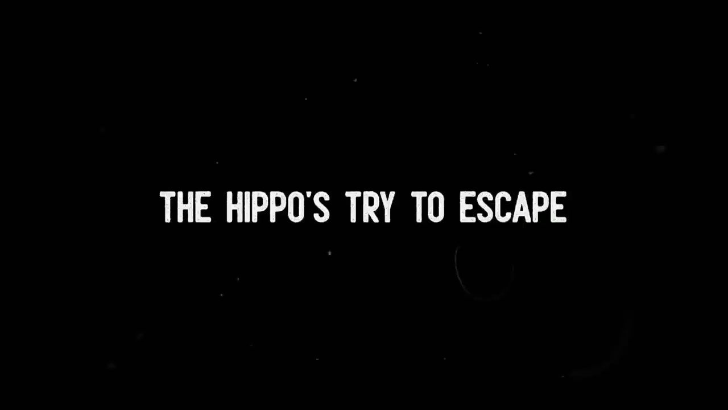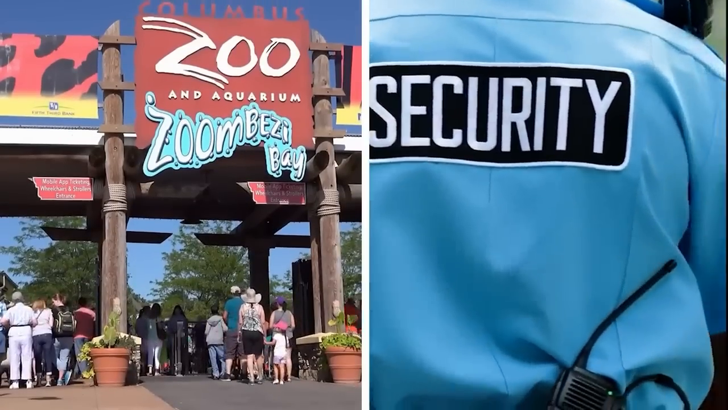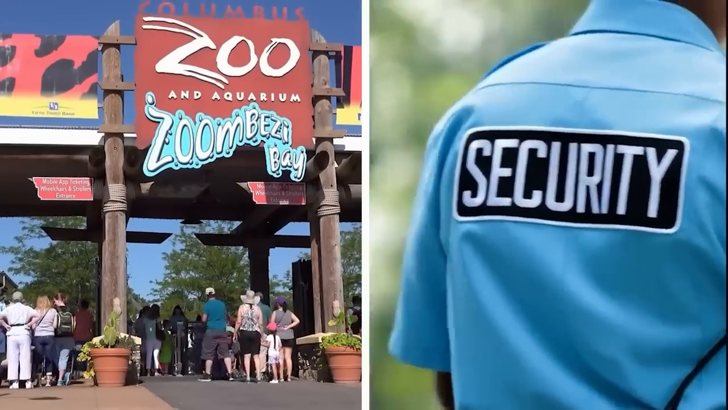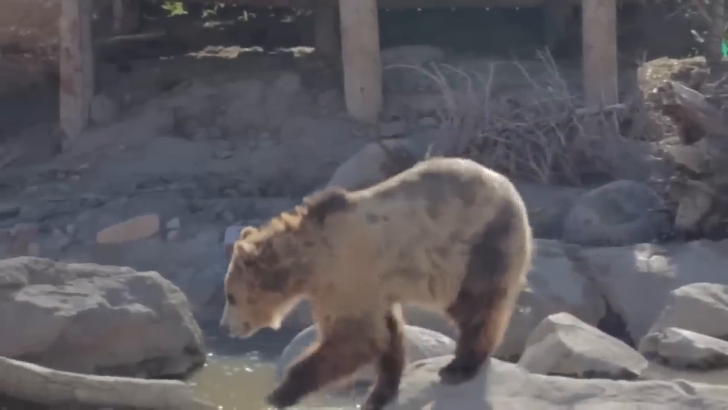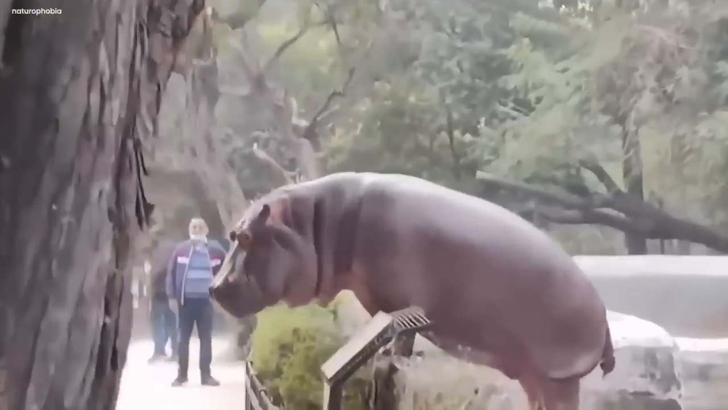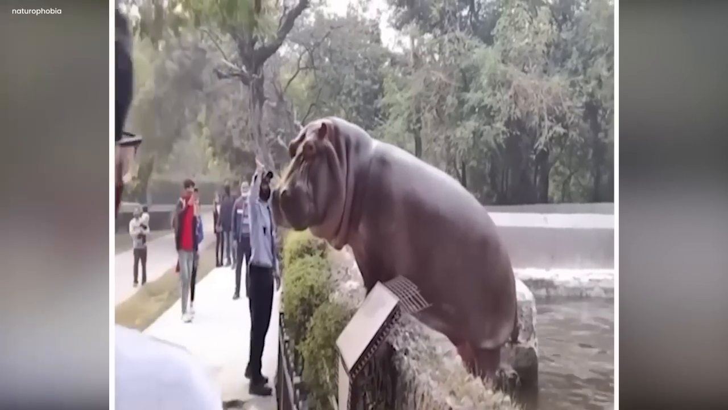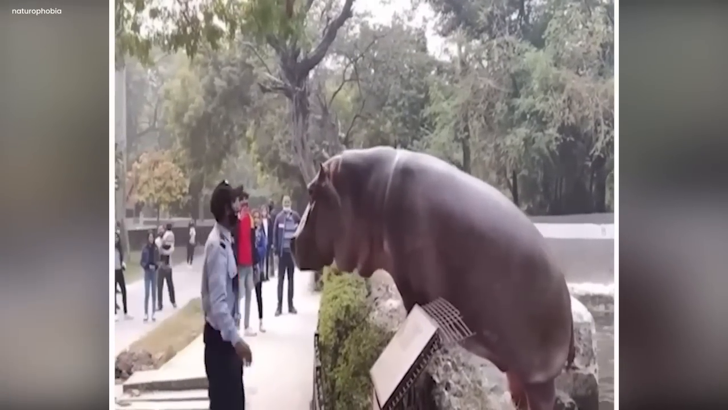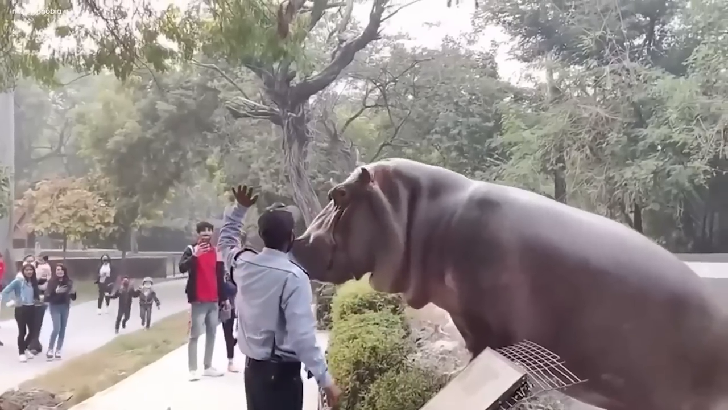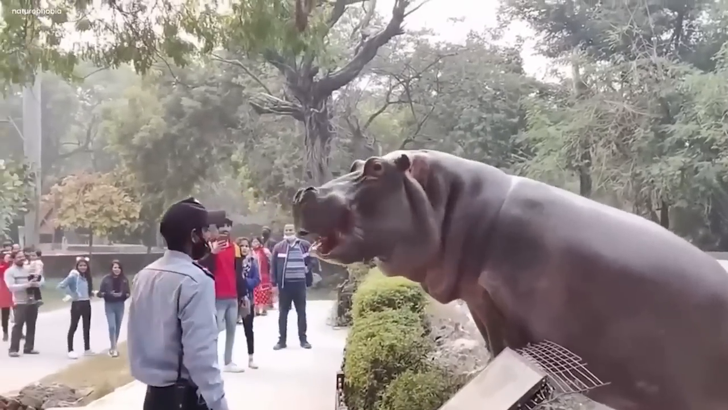The hippos try to escape. In a calm zoo, a security guard found himself face to face with an untamed animal. It was not a captain or a bear, but an unforeseen meddler, a massive, disagreeable hippo. The security guard's heart raced as he stumbled upon the astonishing sight of a hippo making an adventurous attempt to escape its cord. With fear surging through him, he realized he had to act swiftly.